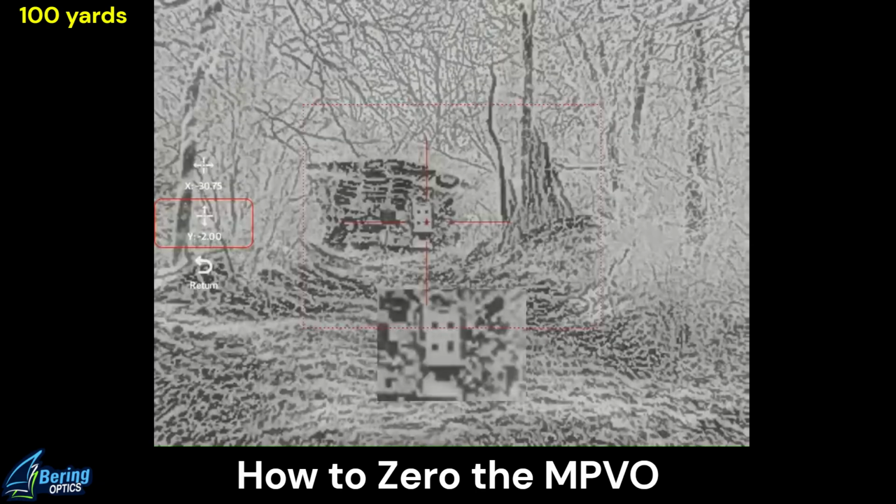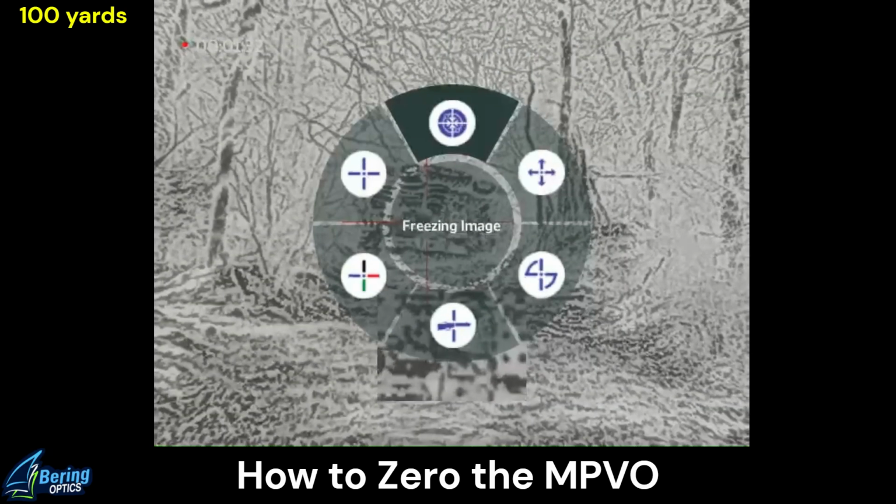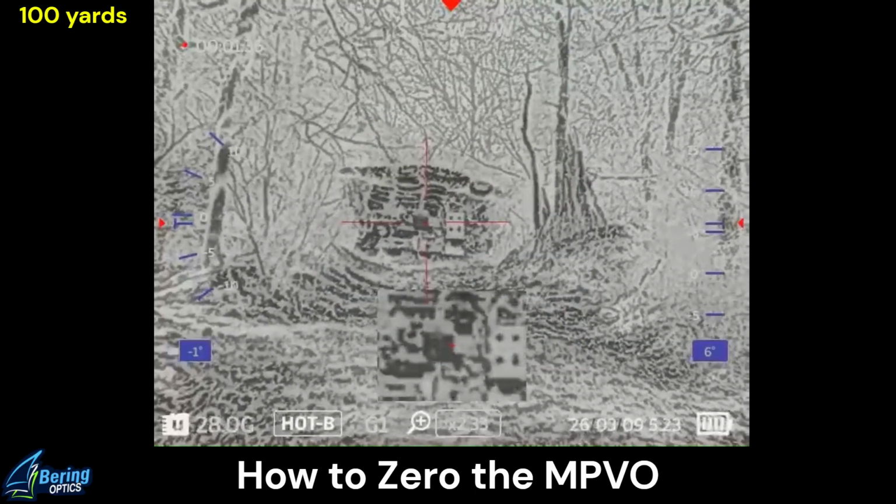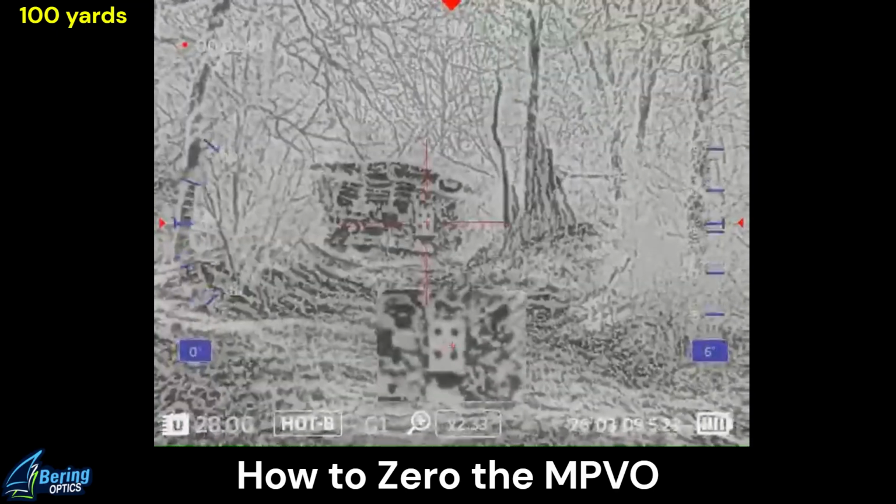Okay, I'm going to leave it there. Still frozen. Off. Okay, we'll do the digital zoom test. Range is hot.